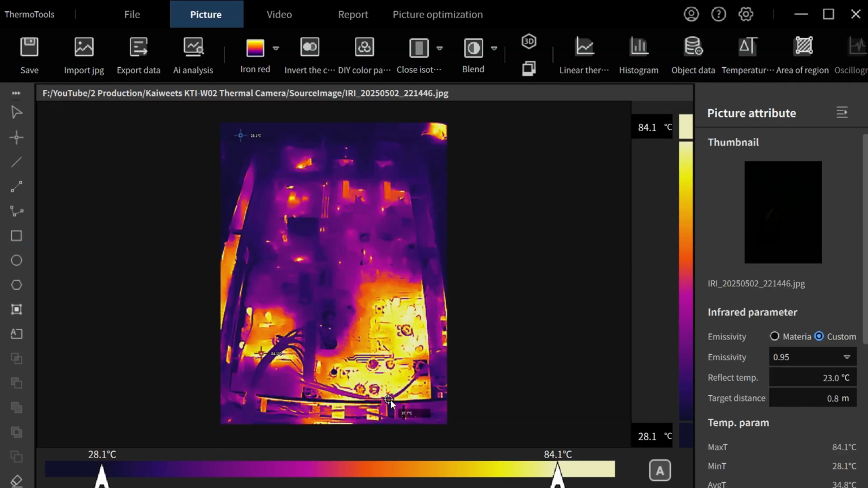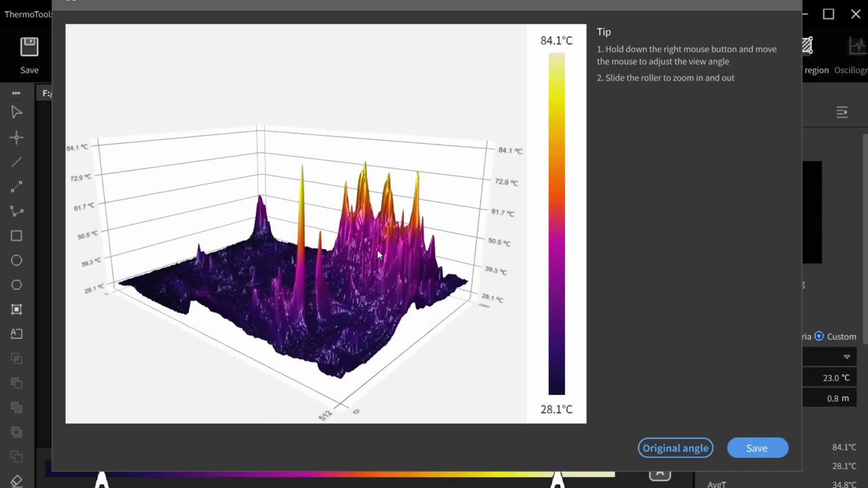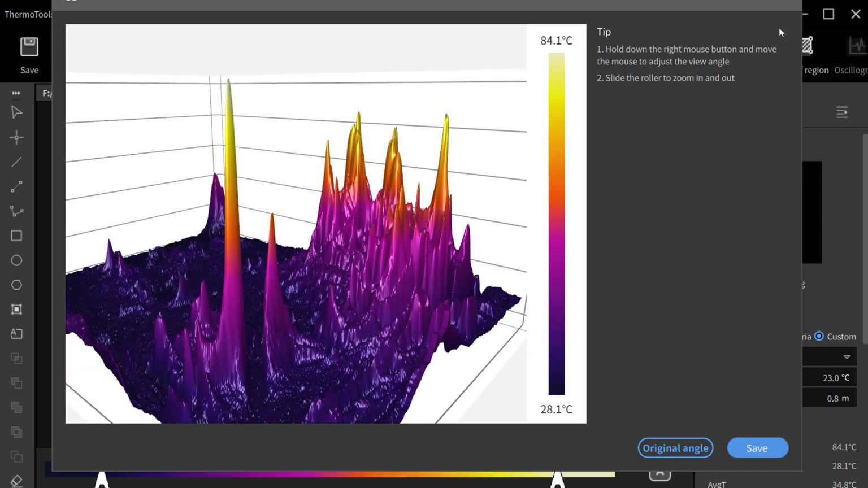Take a look at another one here. This is the Philips scope again, and you can just put your cursor over there and see. So if you took a photo of something that you were working on and you've come back to it later on or another day or whatever, you can go, right, now where was that area that was getting hot, and you can have a look at exactly that. And again, you've got your 3D map, however useful that's going to be. There's no denying that is very, very cool.